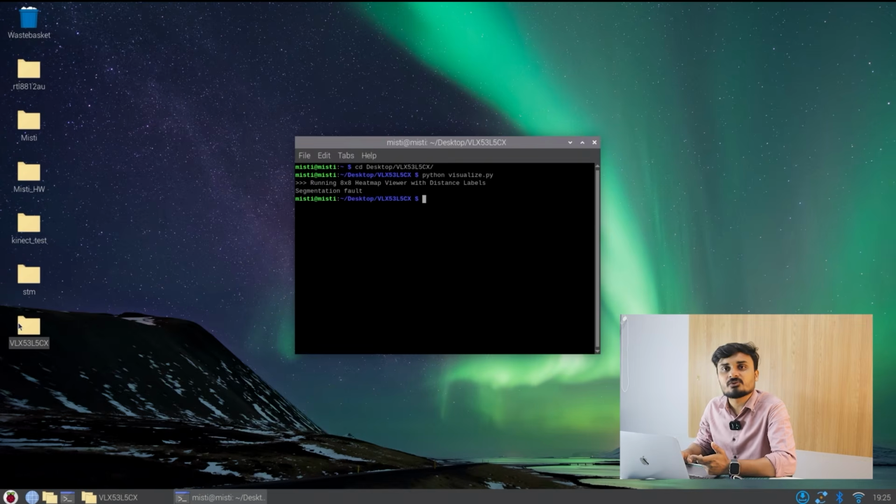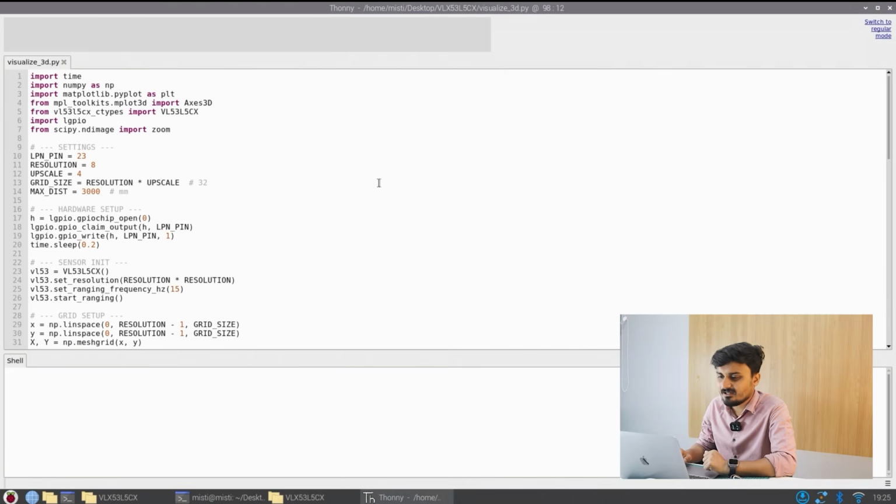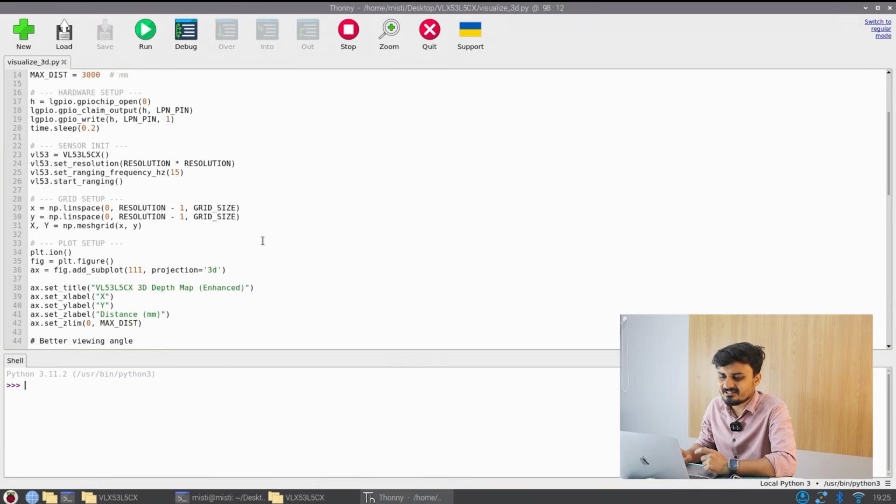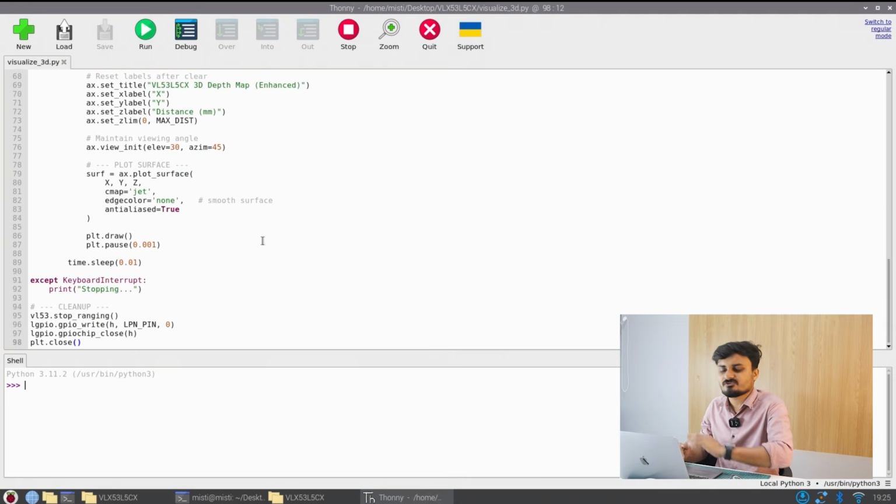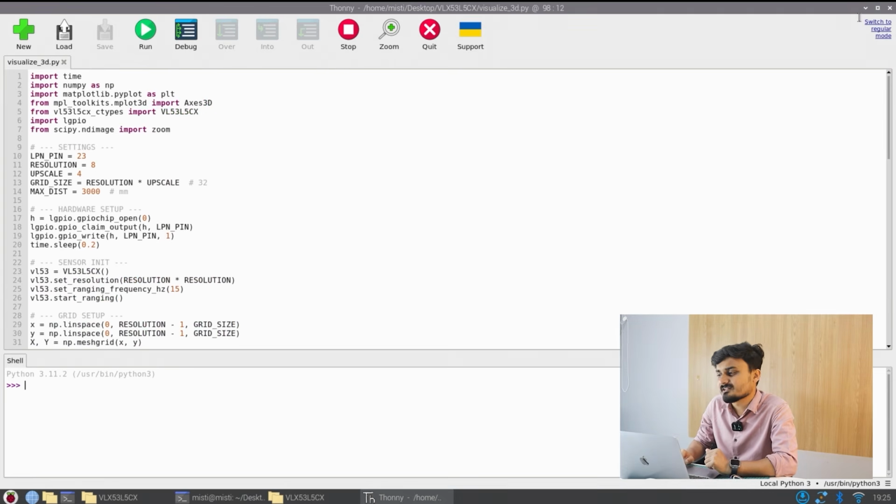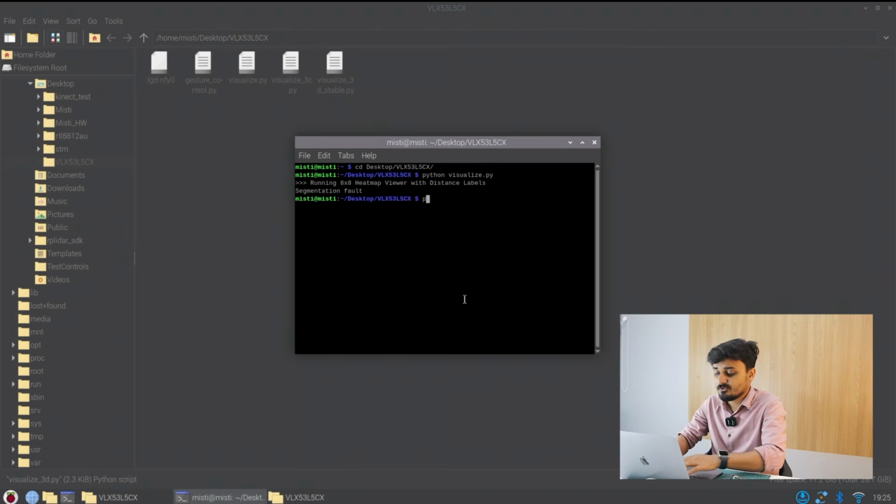Now let us take it to the next level, and I'll show you visualize 3D. There is a visualize 3D script which I'll show you next. Again the things are almost similar, except that currently we are using SciPy for a few parts of it. And again, here we are not doing anything with the sensor itself. It's mostly Python and data visualization, so I'm not going to talk too much about it. The script will be in the description. You can just go and read it. But I'm going to run it and show you how it looks. So python visualize 3D.py.